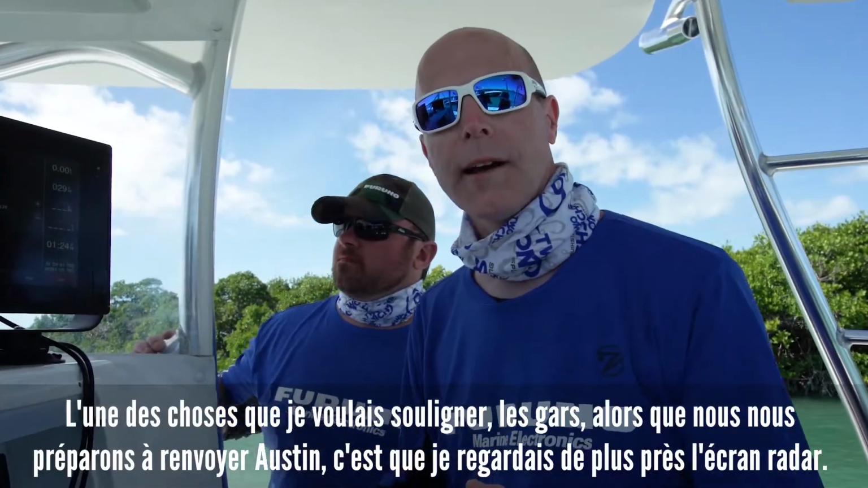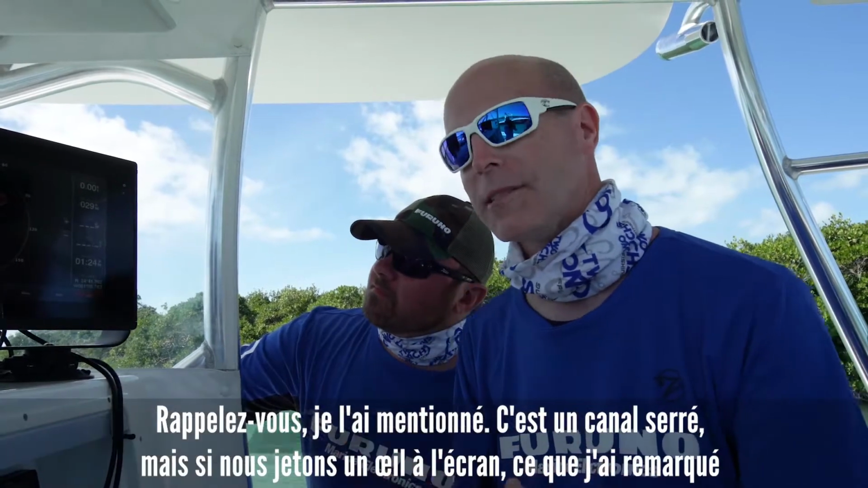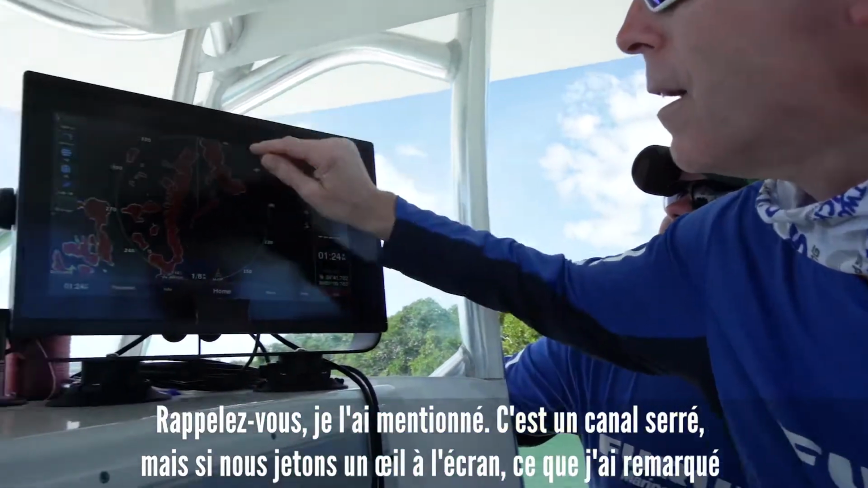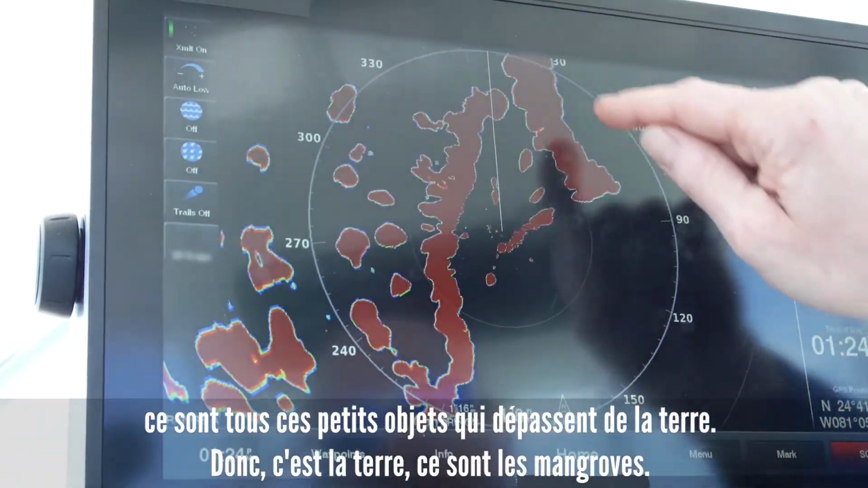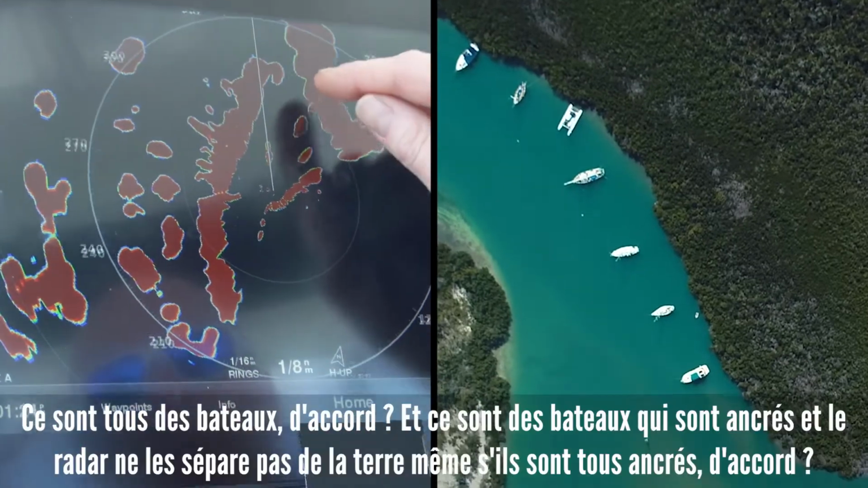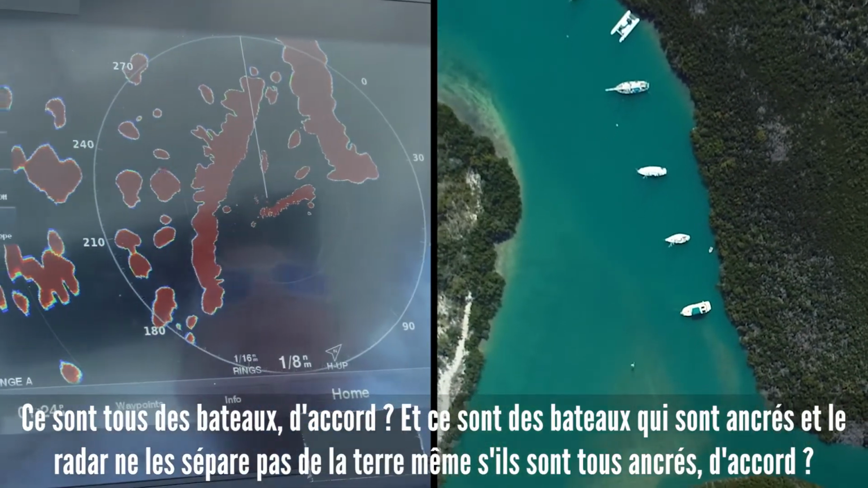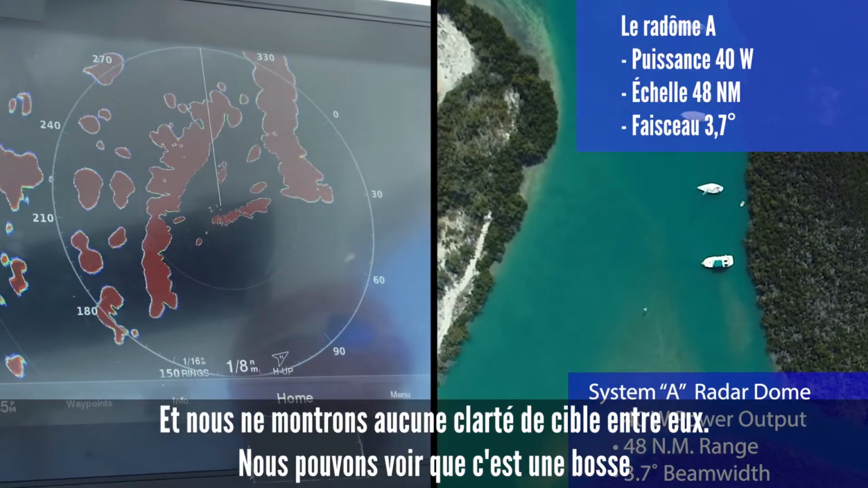One of the things I wanted to point out, guys, is we're getting ready to send Austin away. I was taking a closer look at the radar screen. Remember, I mentioned it is a nice tight channel, but what I noticed is all these little items sticking off of land. So this is land, mangroves. These are all boats, and they're boats that are anchored out, and we're not separating from land, even though they're all on anchor, and we're not showing any target clarity between them.